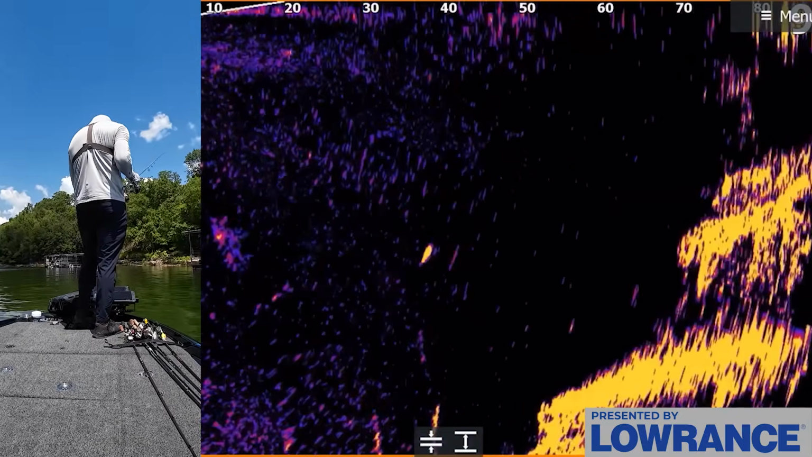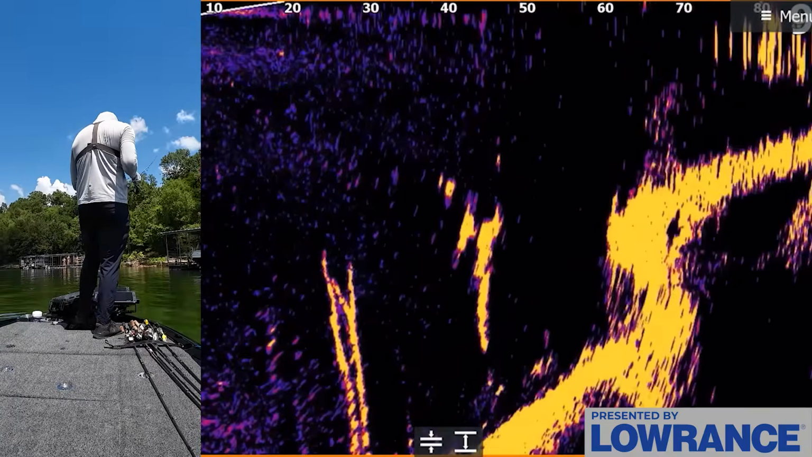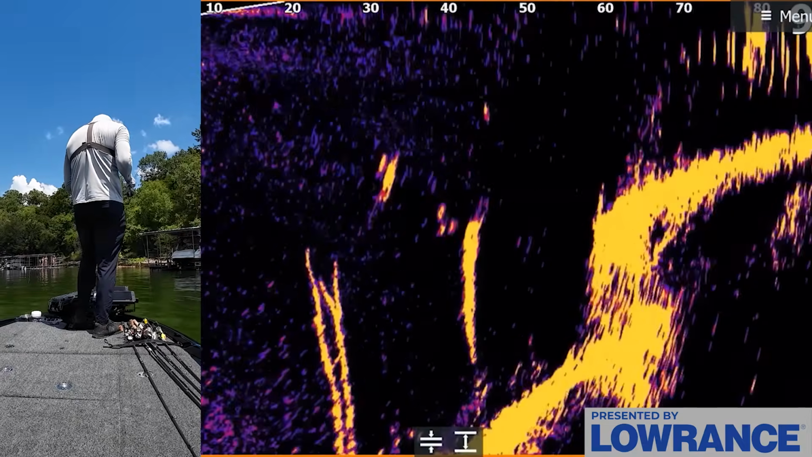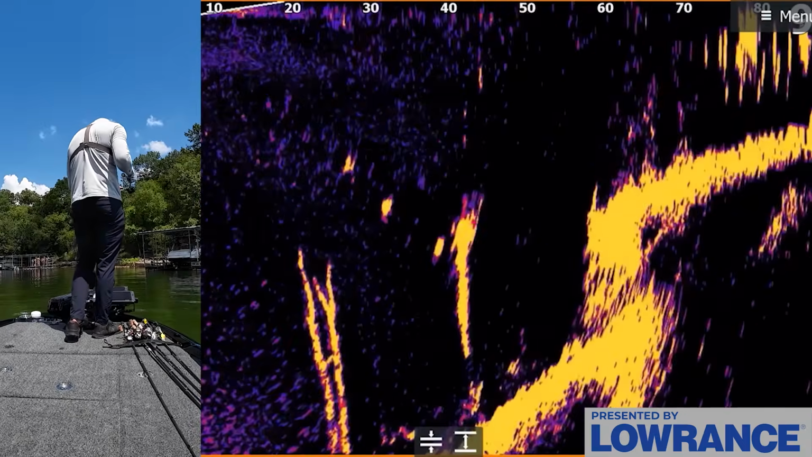Come on, fish. One just tried to slap it right there. Look at all of them. There's so many of them. Oh, get it. Get it. Golly, look how they all just showed up off that tree. And oh my gosh, there's good ones there. Come on. Are you kidding me?